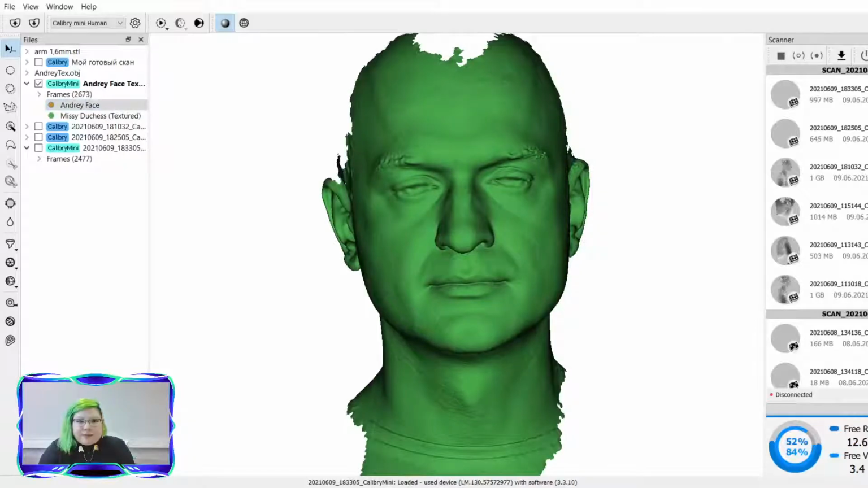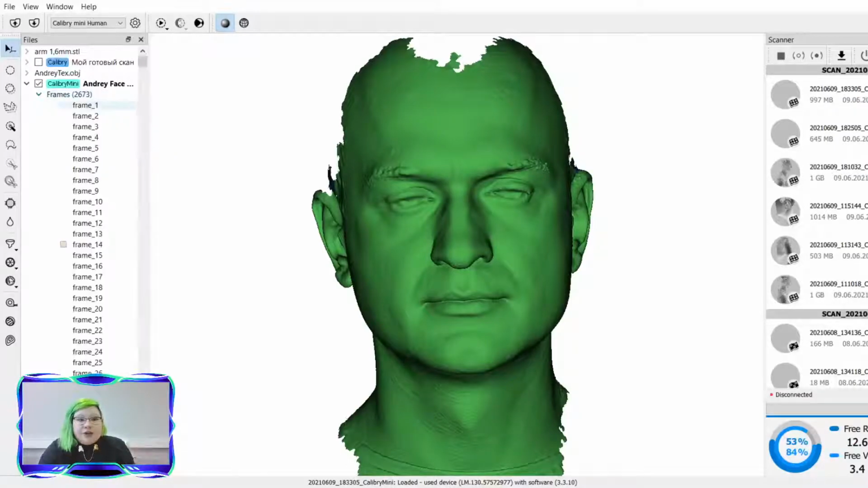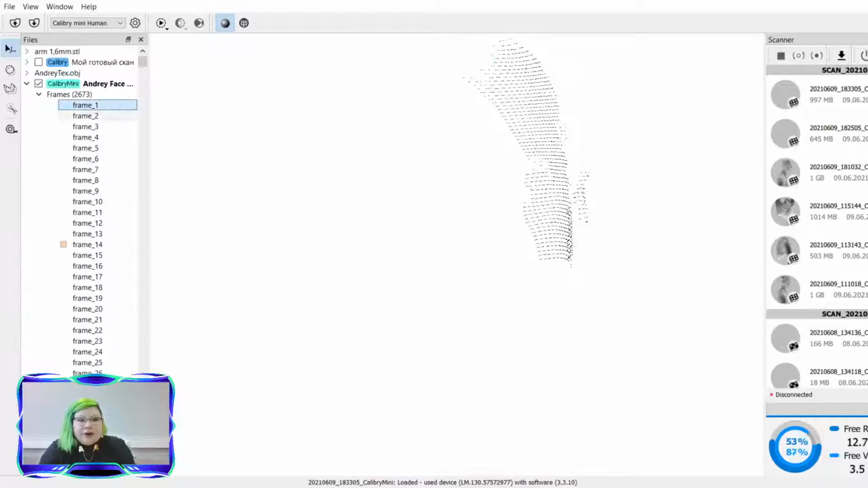And again, as I said, if you just need the mesh model and you don't need any color or texture models, prior to scanning, you can select to capture zero frames of texture, and then you will just have our mesh frames.